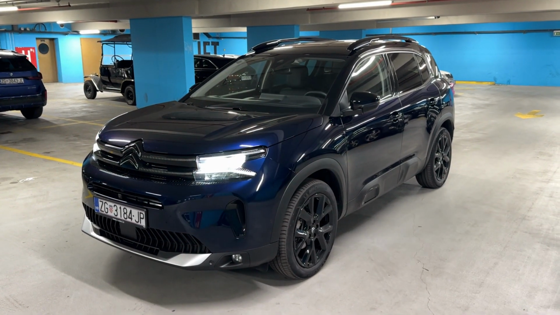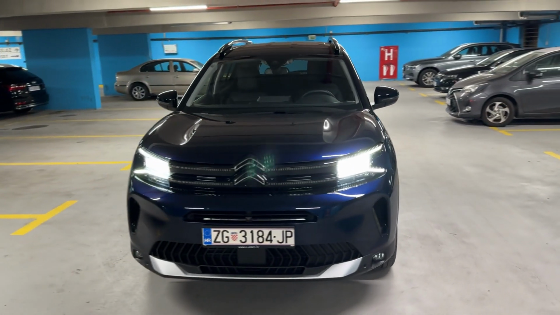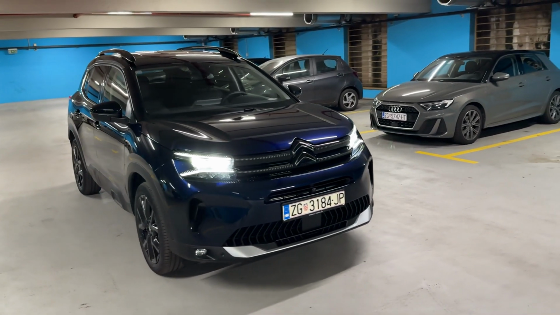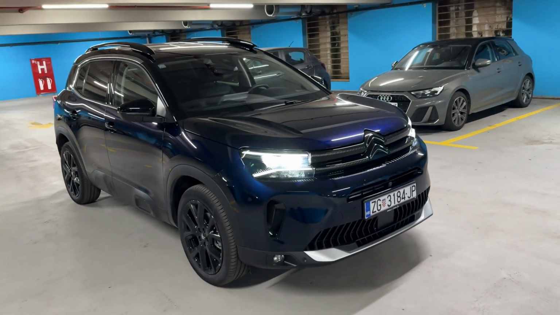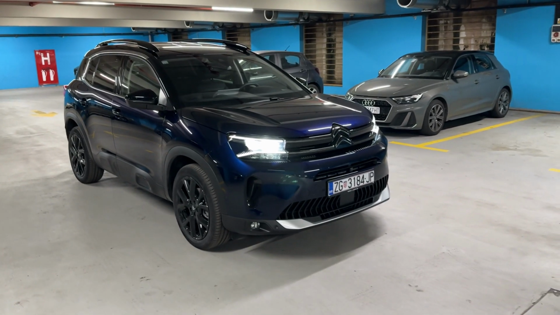Today I am taking you on a night point of view drive with the Citroen C5 AIRCROSS. This is the facelifted version with the new powertrain 48-volt hybrid. So it is one of the options when it comes to the Citroen C5 AIRCROSS. And let me show you just how nice and smooth the drive is with this powertrain.